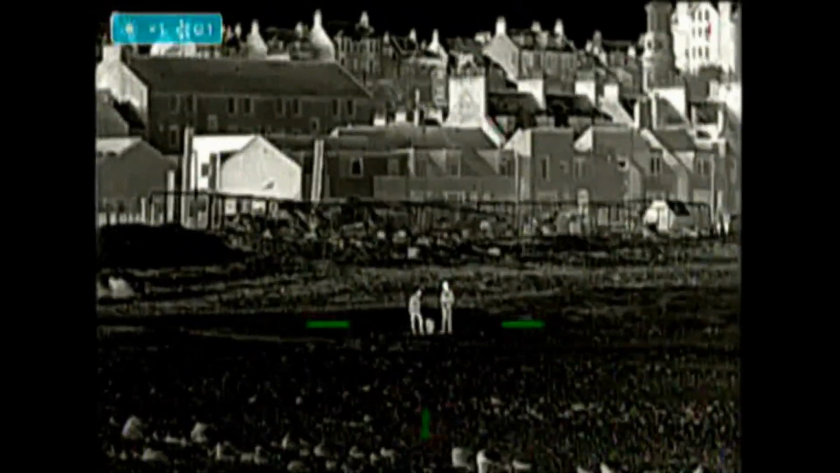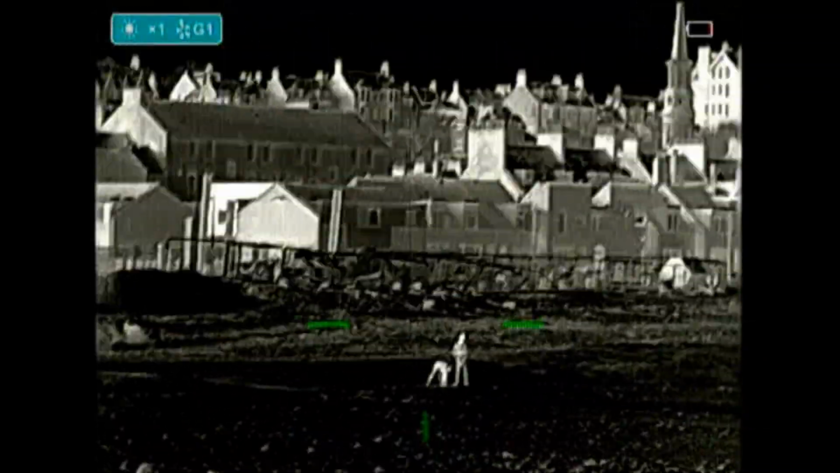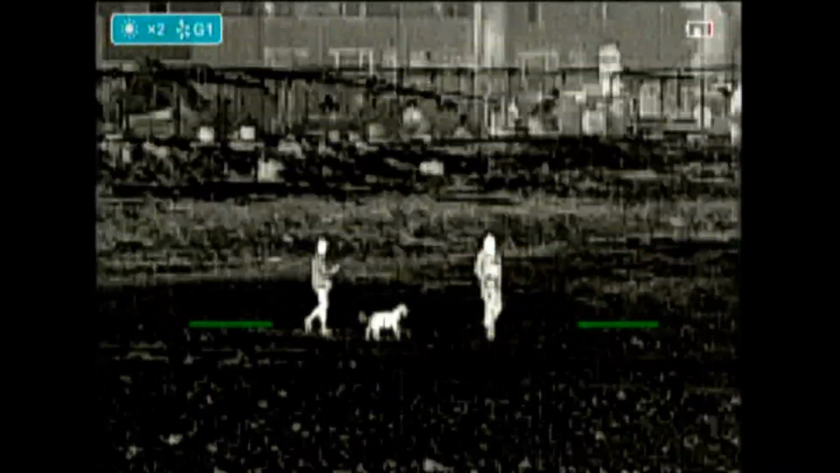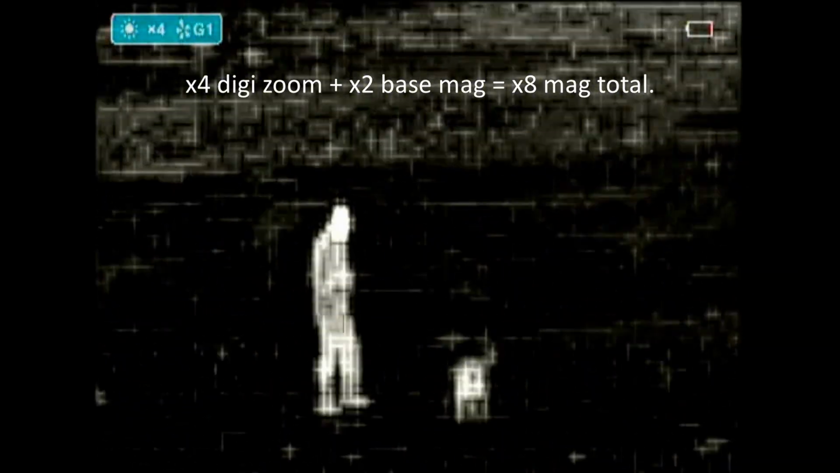People are a few hundred meters away. Times 1, 2 mag. Times 3. Times 4. Fantastic spotter, but the stadia are a letdown as a Riflescope.